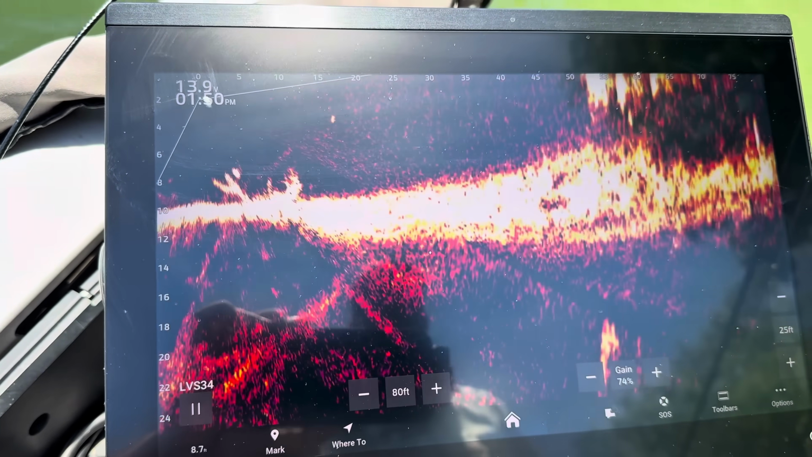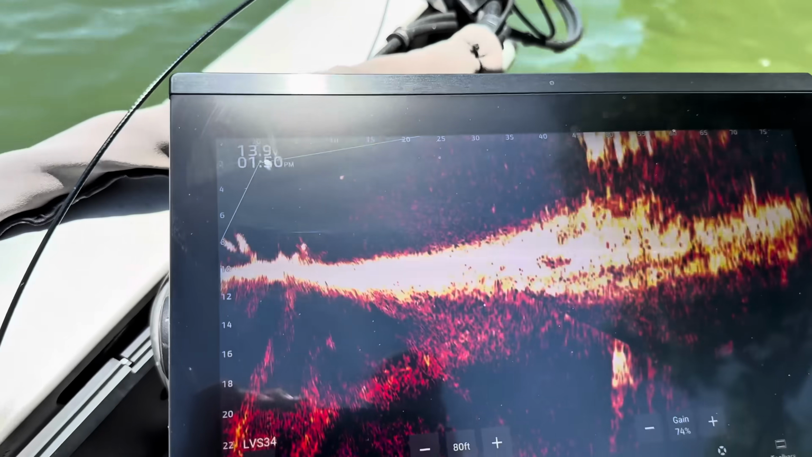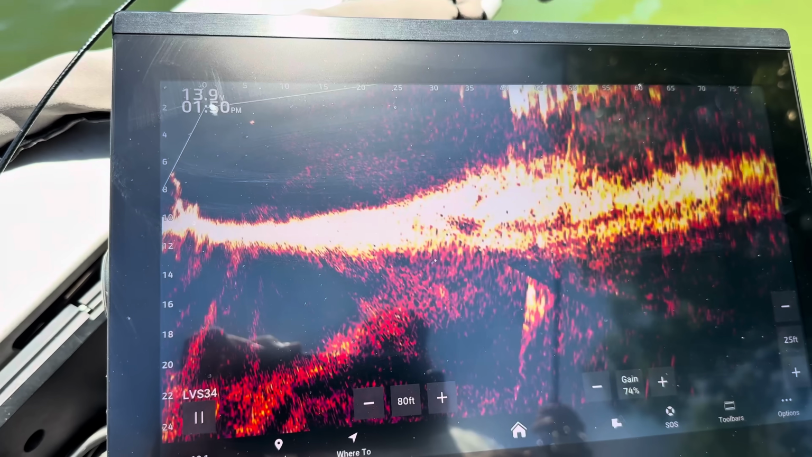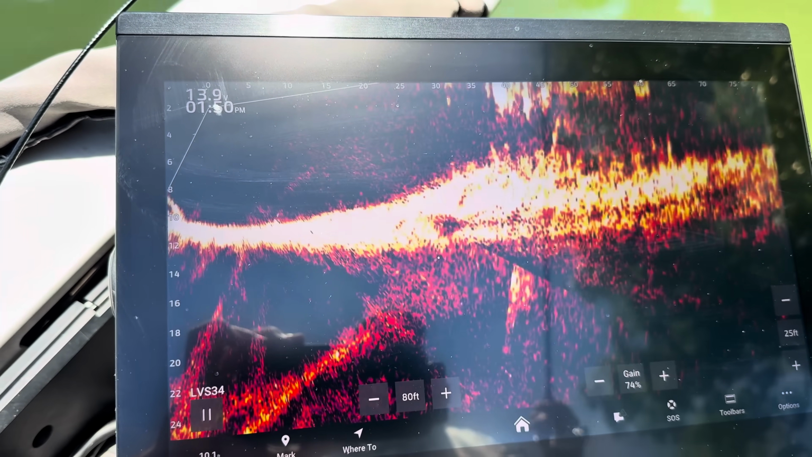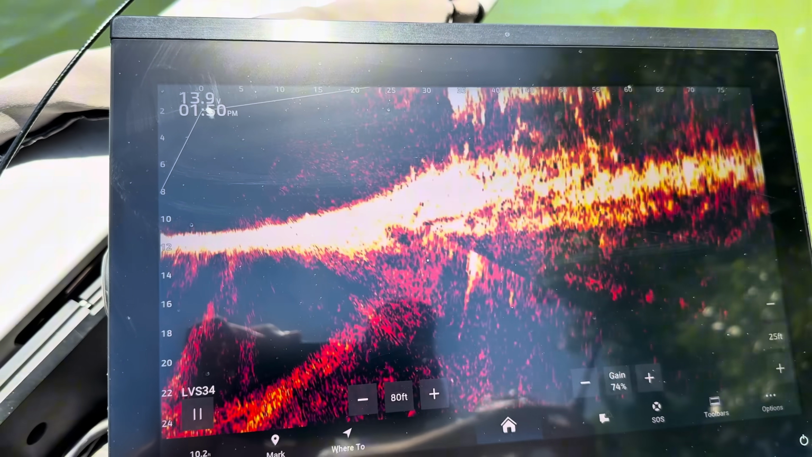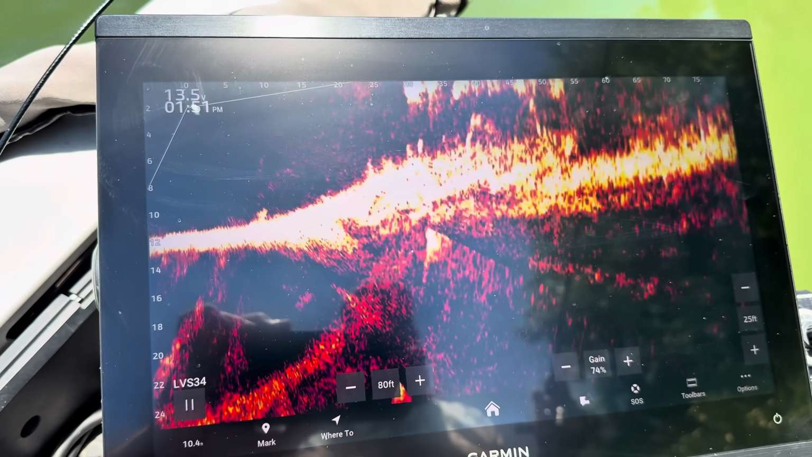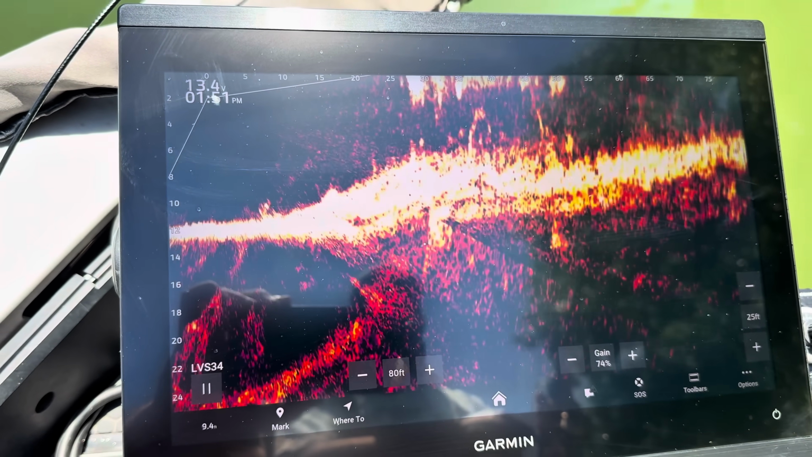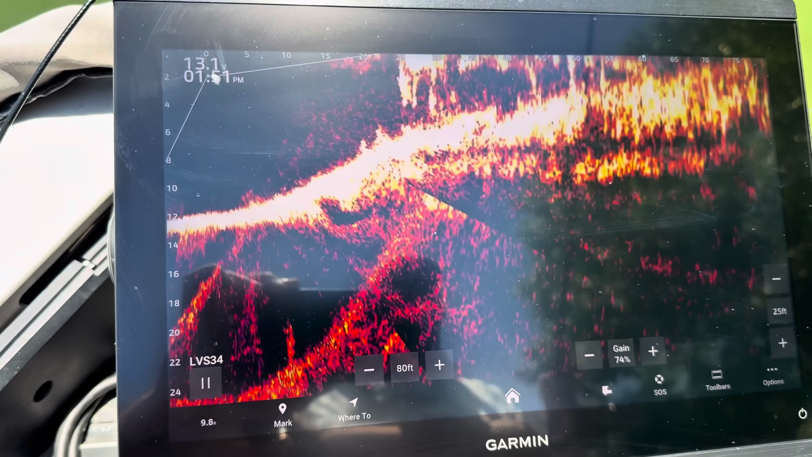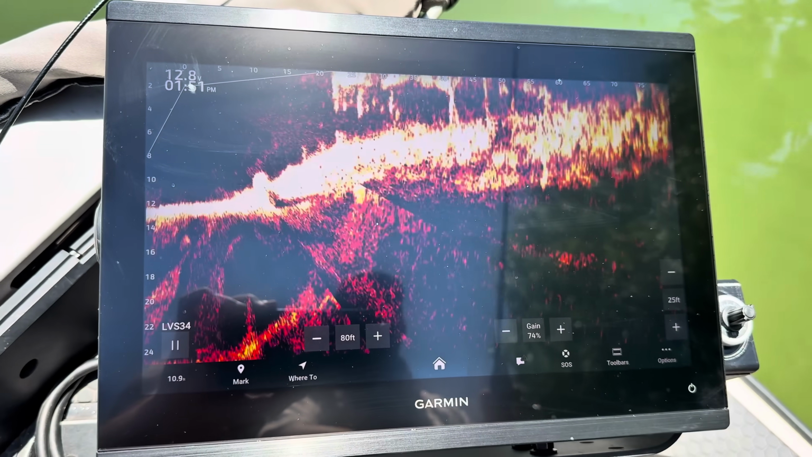Up under that pontoon up there, that's a dock up there up high. You can see it right down there on the screen. I'm going to throw my bait right next to the pontoon. There it falls. Could have made a better cast. Last cast right here. Oh, it doesn't get no closer than that. There it goes, falling down. Snapping it away from that.